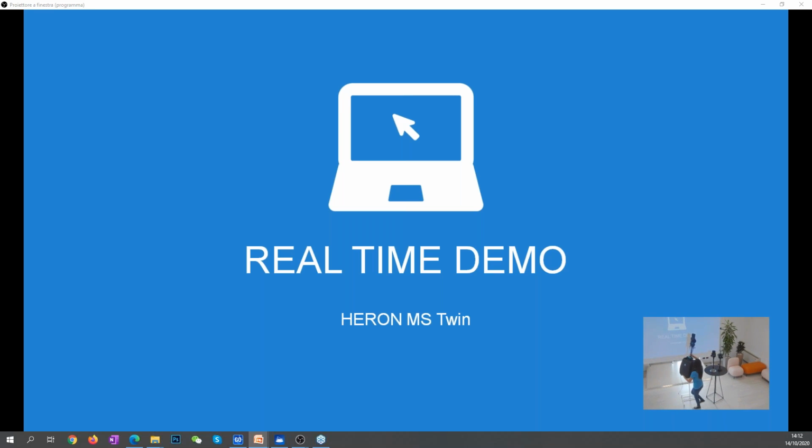Okay, so now we are looking at Sarah, who is wearing our new HERON MS Twin, and the idea is to give you a real-time experience of HERON. Even if we are not able to be closer to you on site, guys, we are trying to make you experience HERON. Now Sarah is connecting the control unit to the HERON MS Twin.